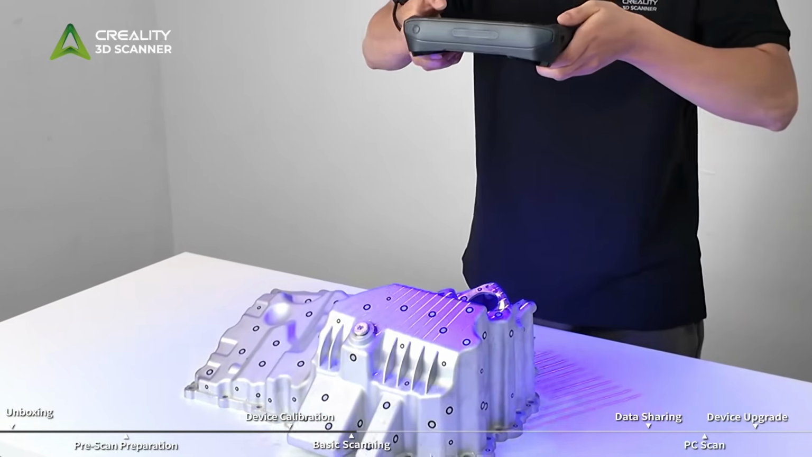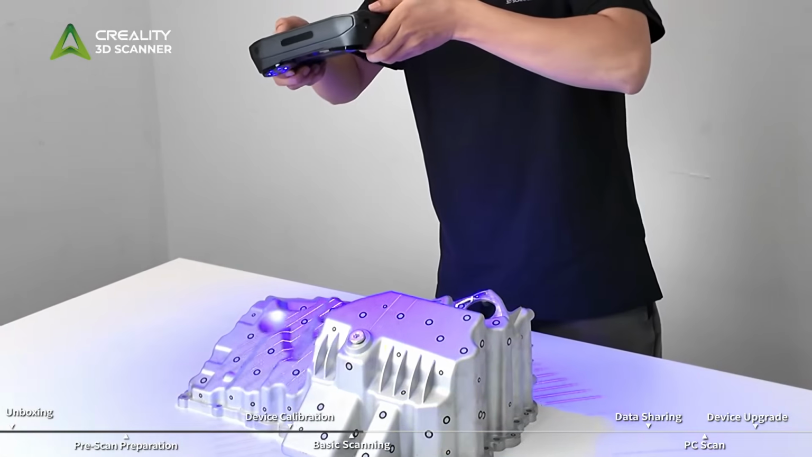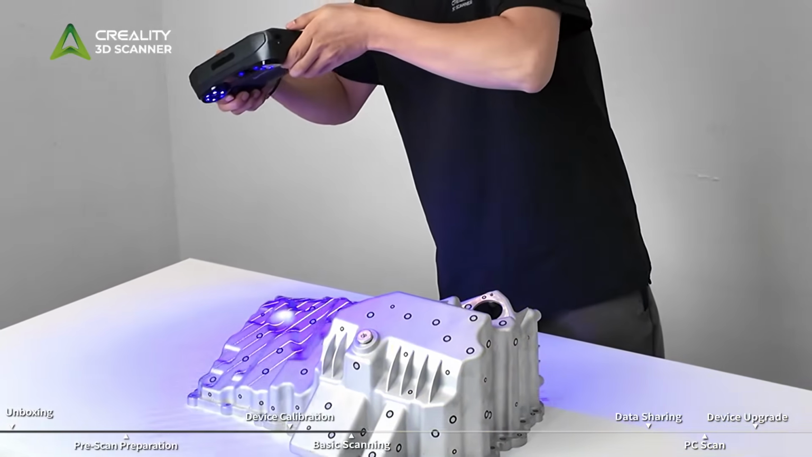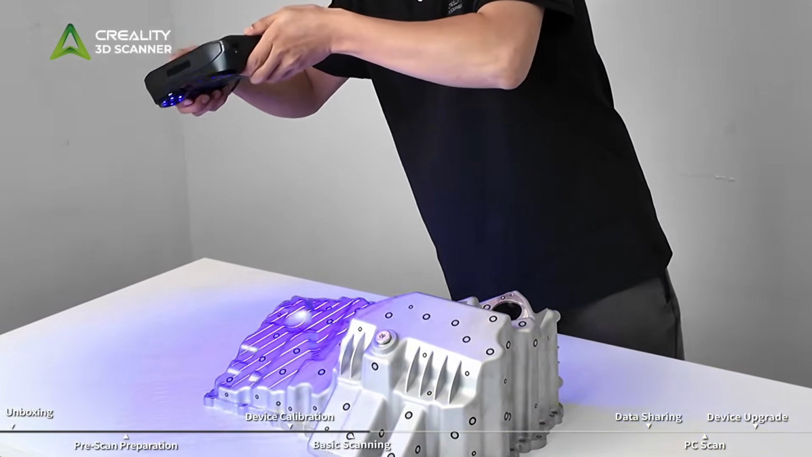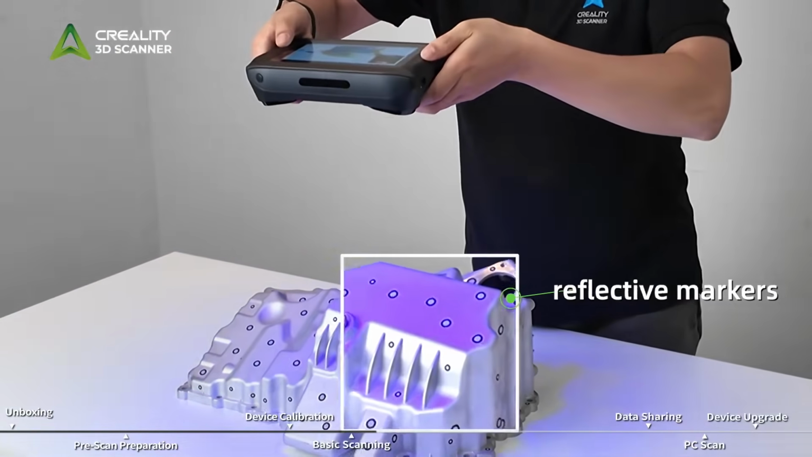Next, we will demonstrate the basic scanning process using blue lasers. Blue lasers offer high accuracy and are suitable for scanning industrial parts. However, reflective markers need to be attached.